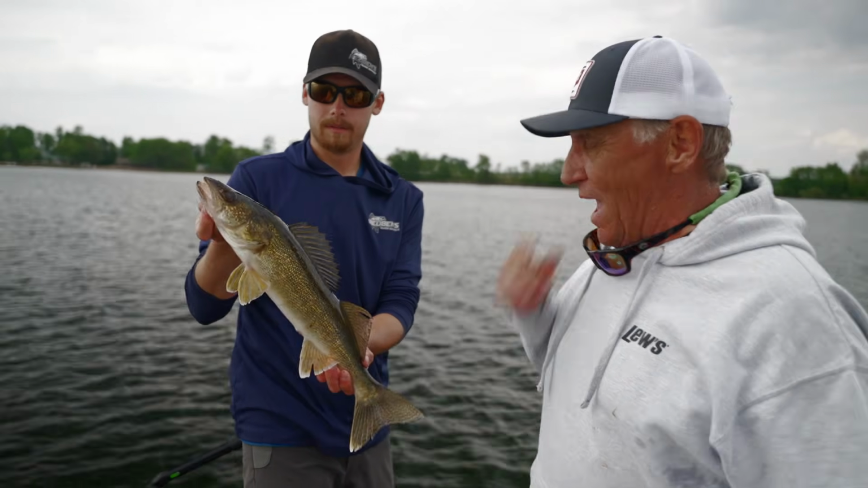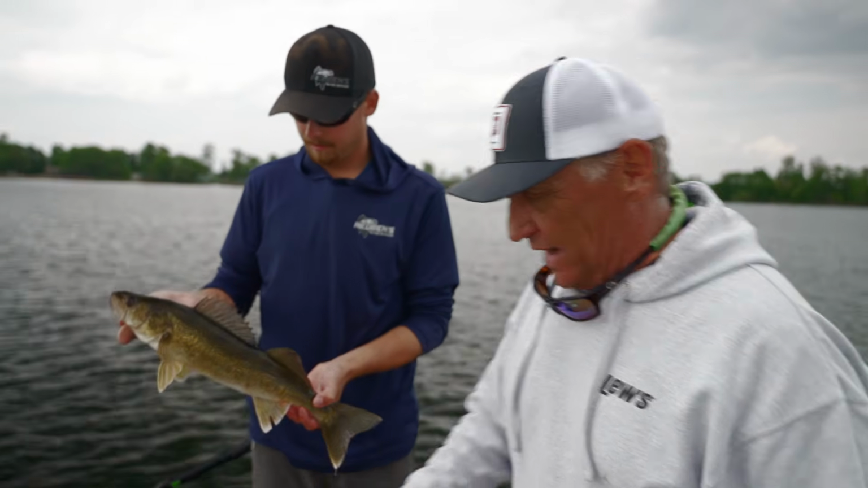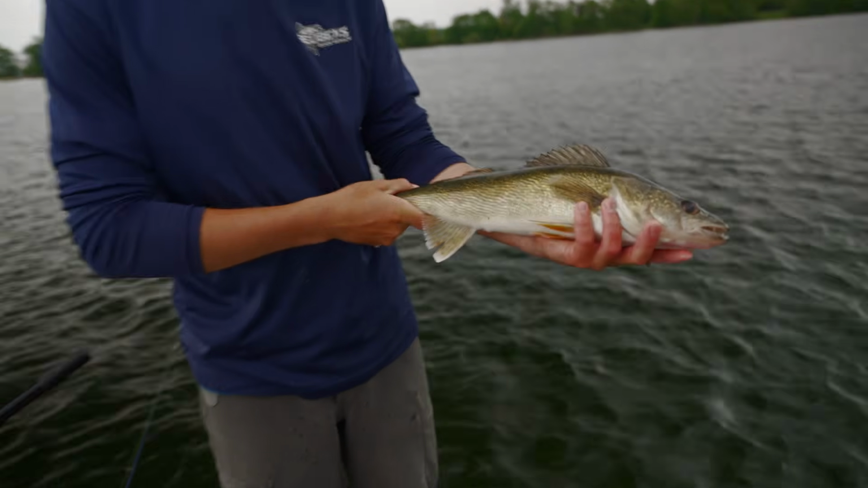Perham, Minnesota. Walleyes. You betcha. Yep. Oh man, and this is kind of the North Country. It's beautiful up here. The fish are here, the fish bite. It's good stuff.